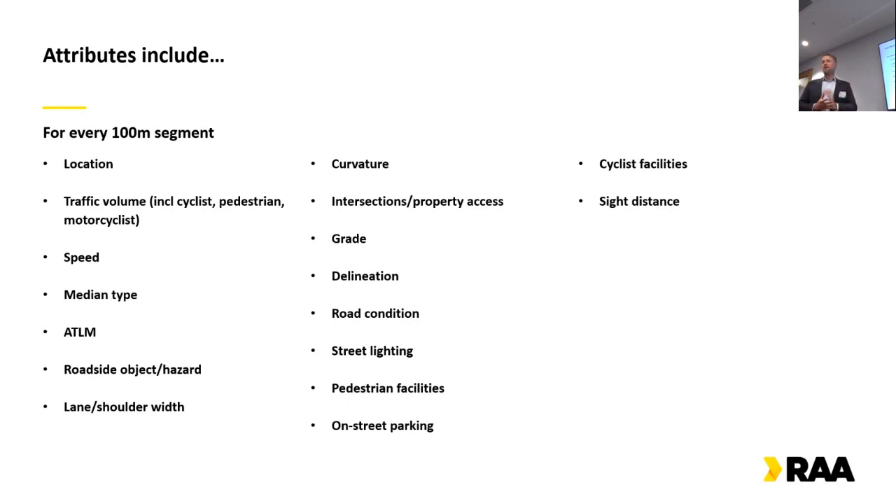Most factors are banded into different groups. So for example, for a tree on the roadside, we look at 0 to 1 metre, 1 to 5 metres, 5 to 10 metres, or greater than 10 metres from the roadside. So we need to not only identify the hazard, but also how much of a hazard, or the location of that hazard in relation to the road itself.